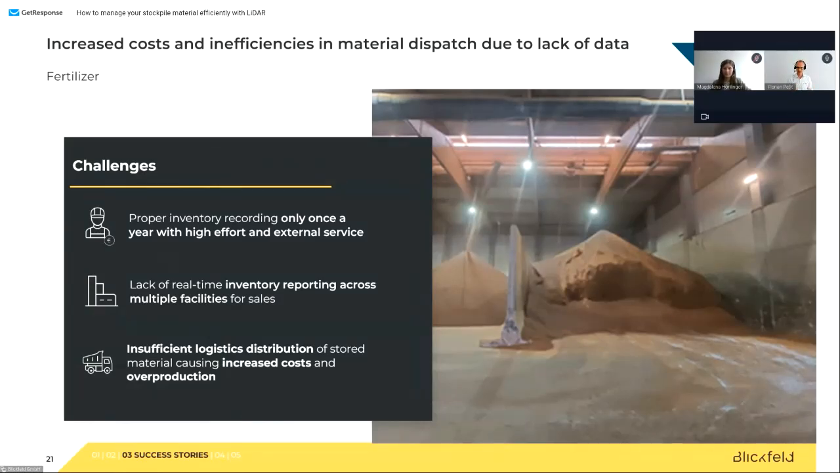They exactly know how much material is coming into these factories, and they exactly know how much they sell. However, as this is a multinational business, they have more than 100 warehouses distributed globally, and they distribute in between these warehouses. And here it gets much harder to track the inventory.